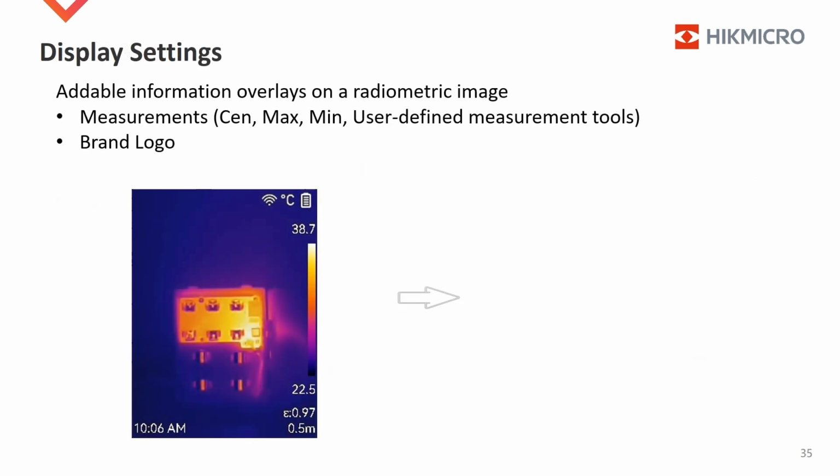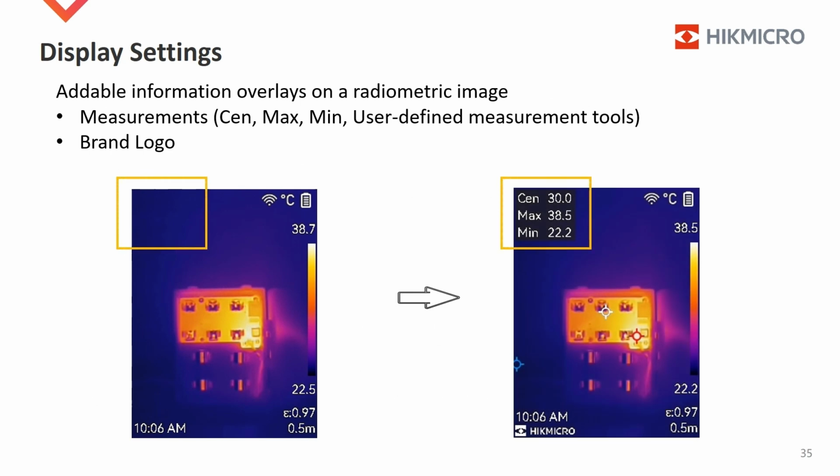In captured images, information overlays are shown by default. For B-Series cameras, the following information overlays can be kept or removed. The first type is measured temperatures. Typically, that includes temperatures measured at the center, the maximum, the minimum, and user-defined spots. The second is the brand logo. When it is on, the logo is located at the corner and the time moves up a bit. See the difference in the pictures.